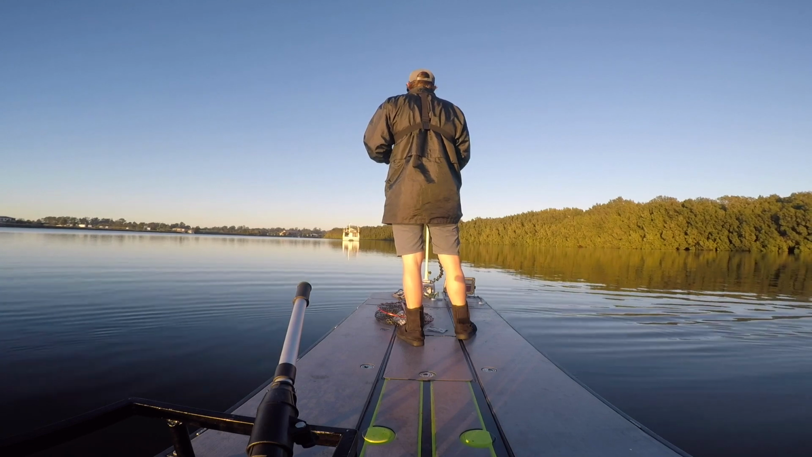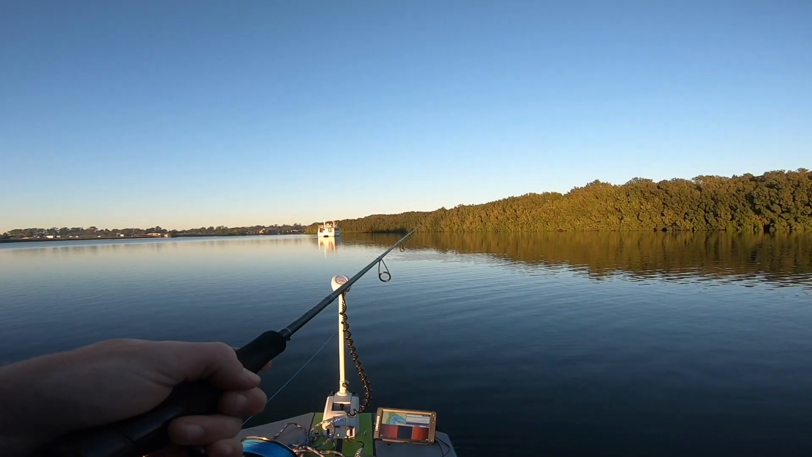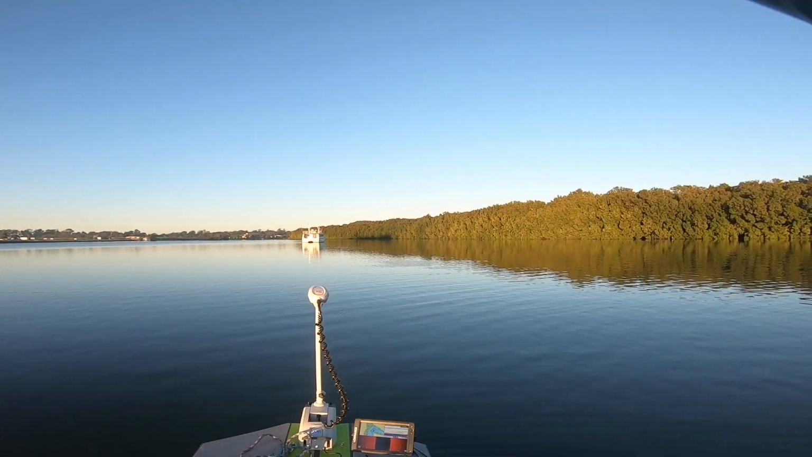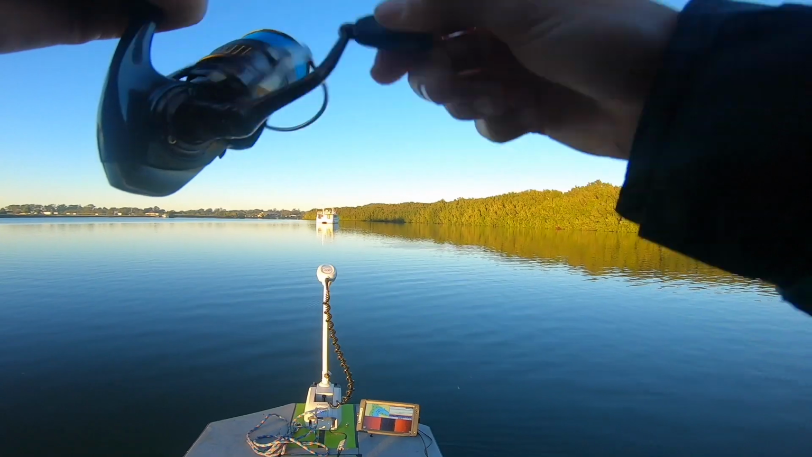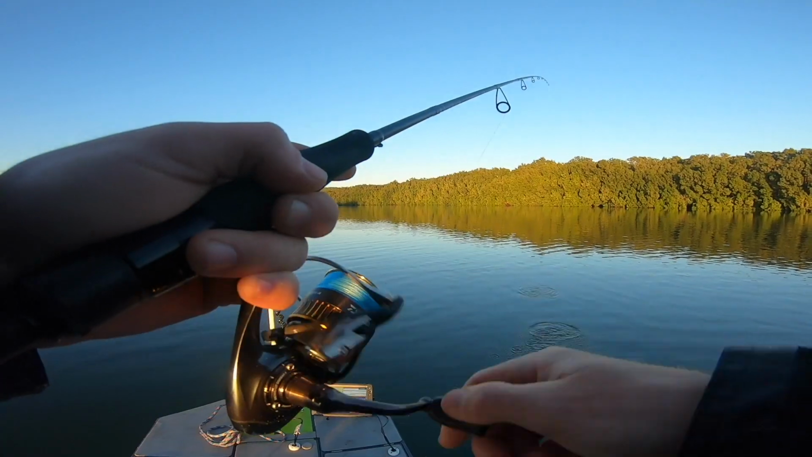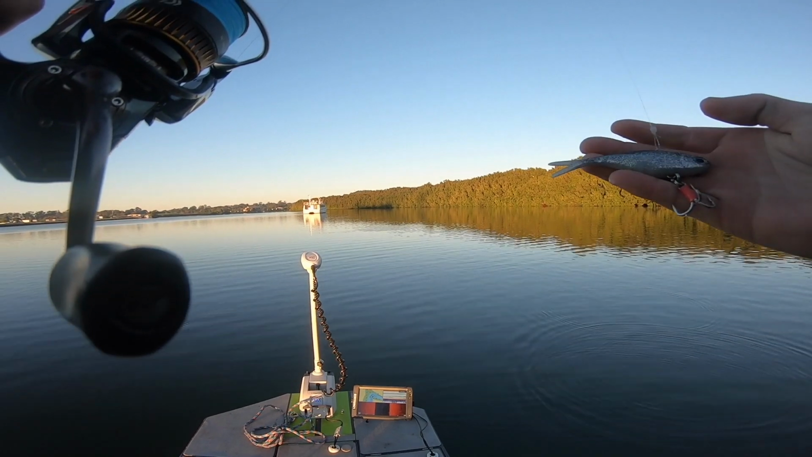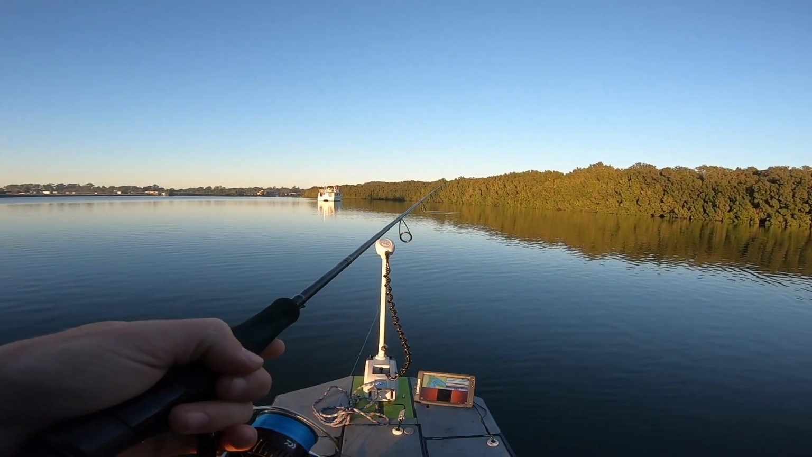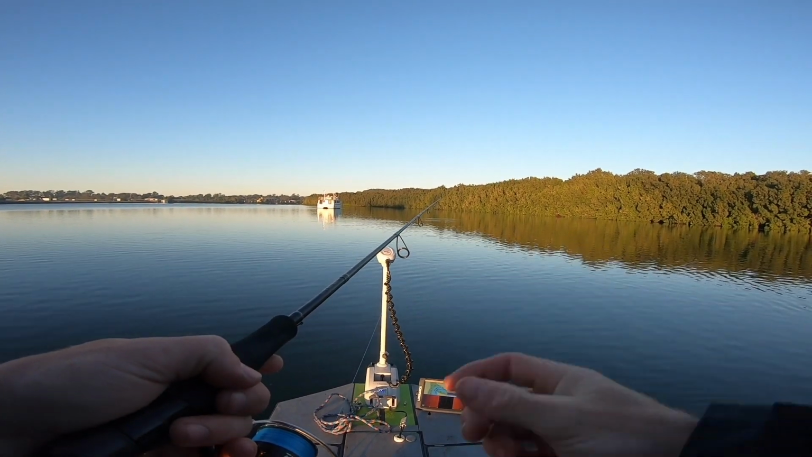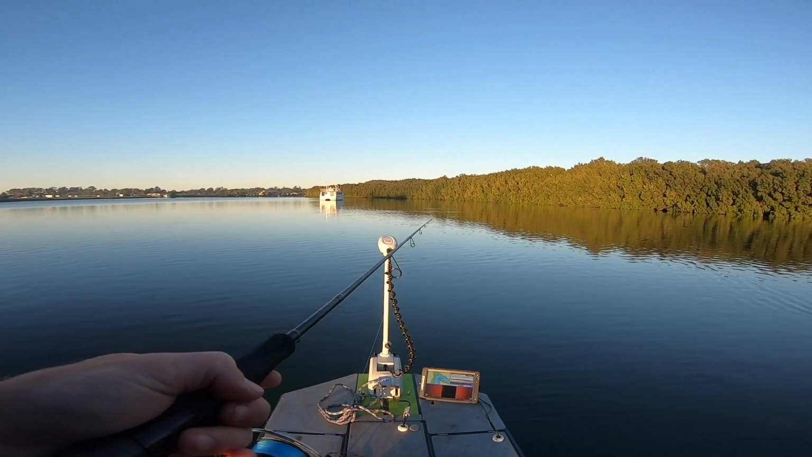No spot lock here for a while. I'll just see if anything swims past. Oh! Oh, that was a good hit. Oh no. Oh no. Definitely fish on that lure though. There was a little chunk of fish on there. I don't know what sort, like at the inside of the mouth.